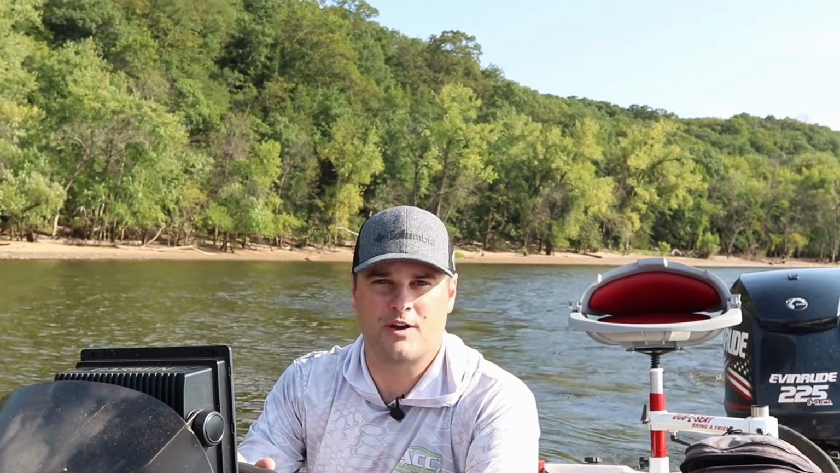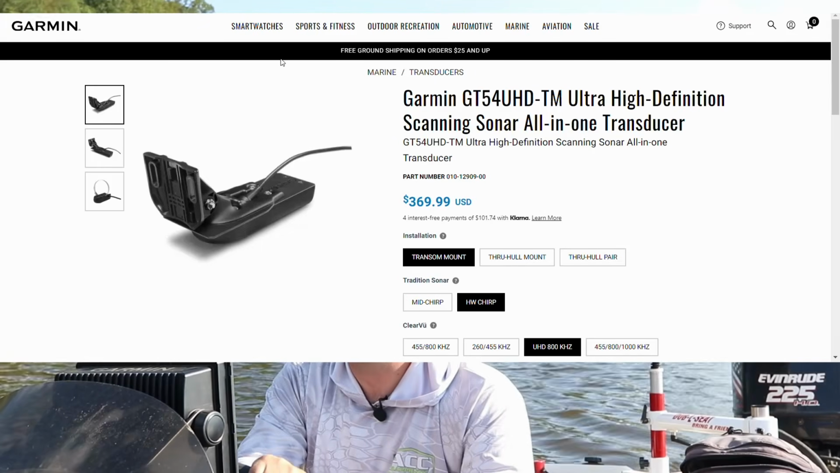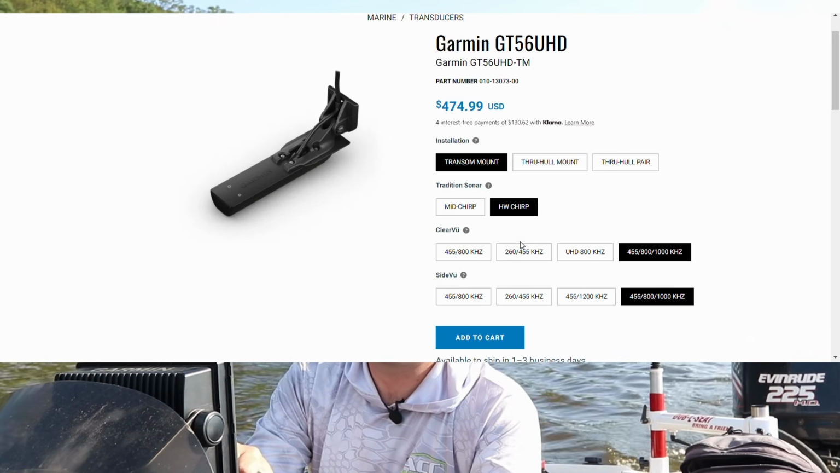So 3 of the most common questions I get on my How to Use Fish Finder series. First of all, how do I get the clearest image I possibly can? Second, what's the difference between the Garmin GT54 transducer and the GT56 transducer? And third, should I upgrade from the GT54 to the GT56? Is it worth the money? I'm going to answer those questions in this video right now.